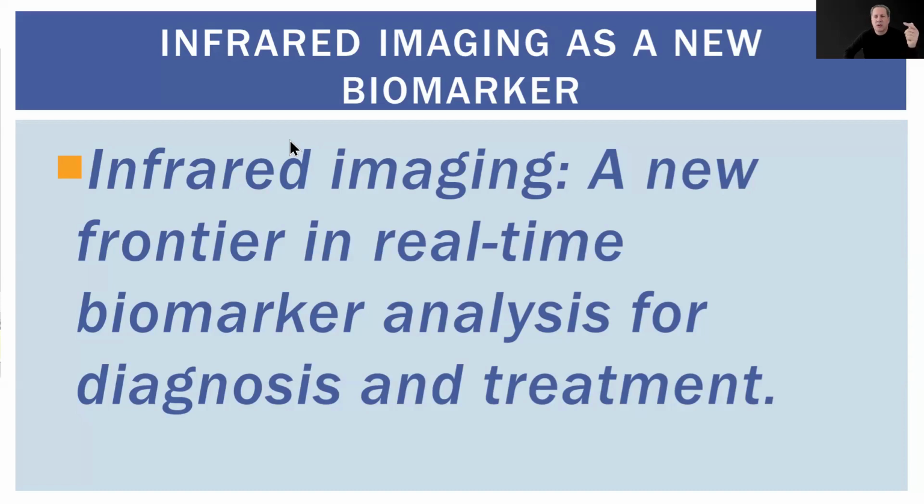Infrared imaging represents a new frontier in the field of biomarkers, allowing us to assess conditions like inflammation, vascular dysfunction, and chronic pain in real time. By monitoring heat patterns, blood flow, and physiological changes, we can use infrared imaging as a surrogate biomarker, not a definitive diagnosis, but a surrogate biomarker. We don't need to wait for the disease. You don't need to wait for the train to pass over us while we are sitting on the railroad. No, take it off, do an infrared image.